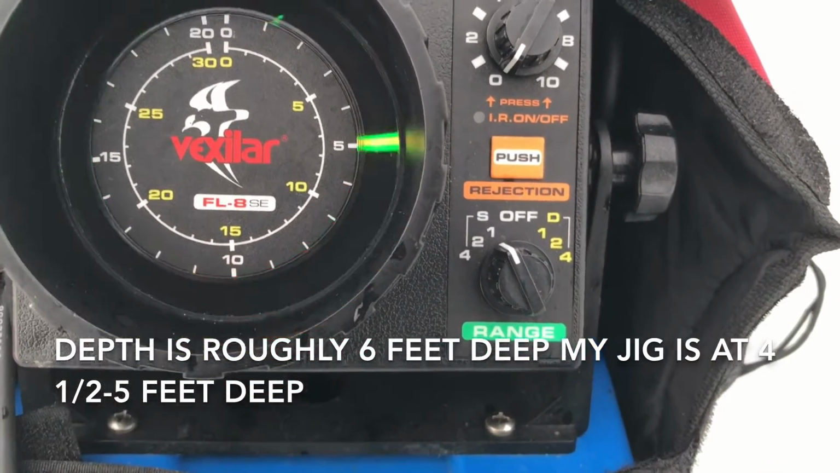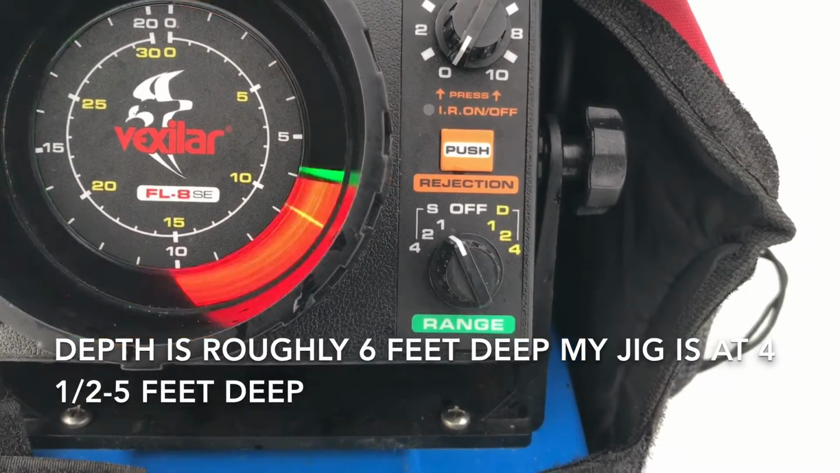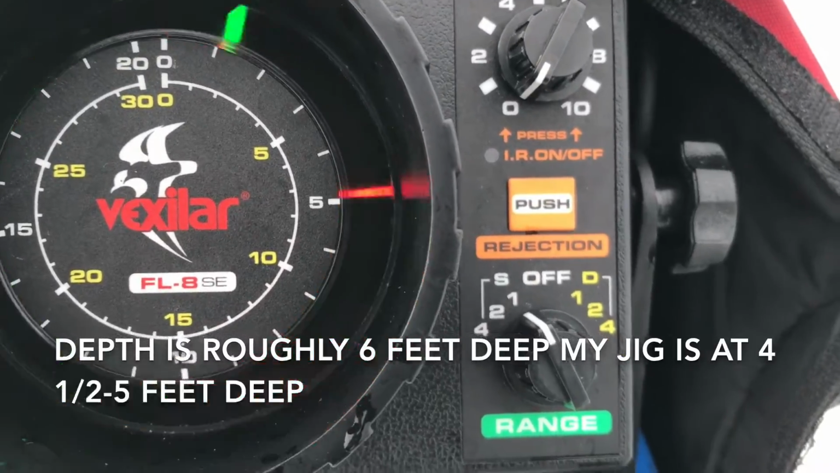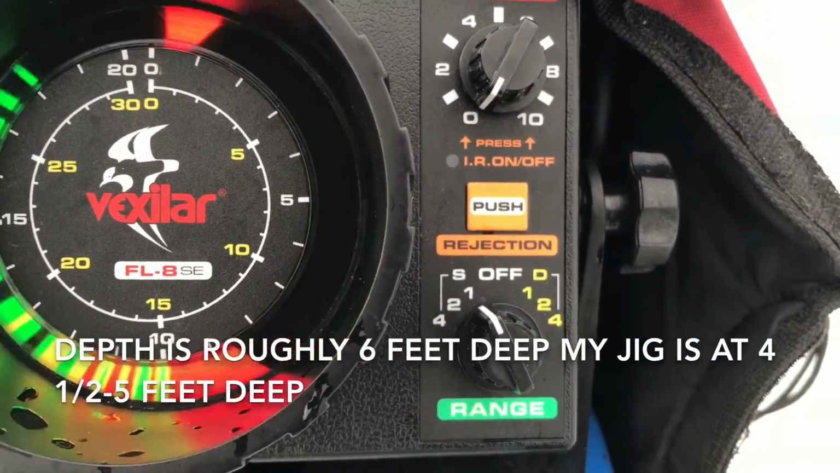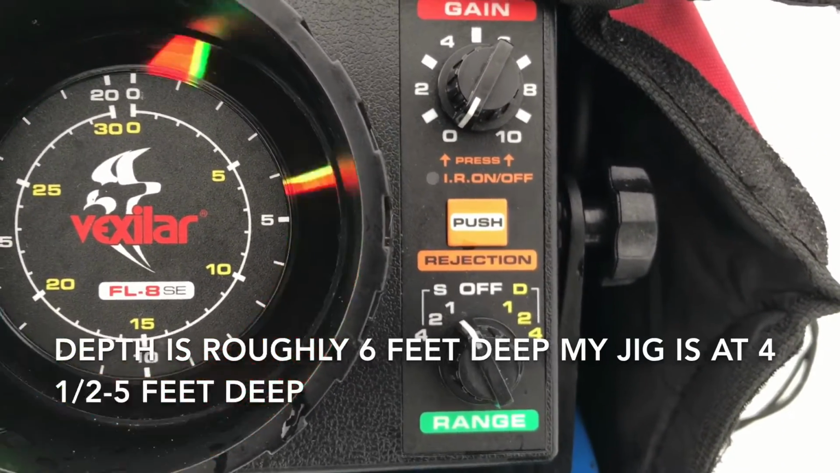And what will happen is that green will start turning red or start turning yellow, and that means that those fish are getting closer and closer. So on this graph here, I'm fishing in about 6 feet of water. So whatever you see above that 6 is typically going to be fish.